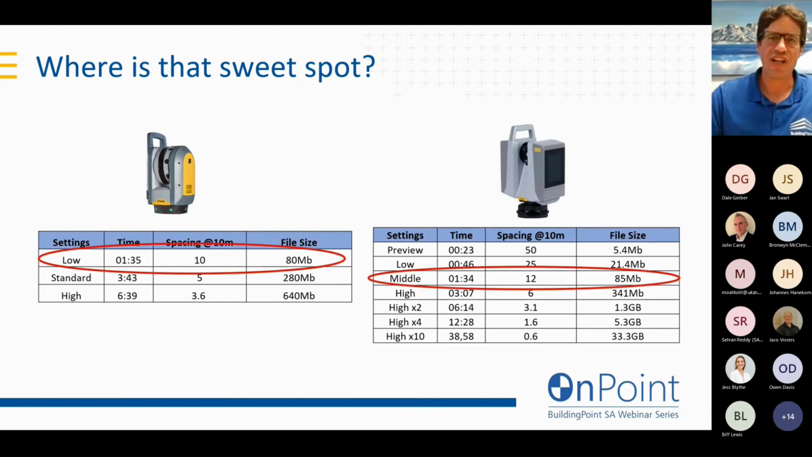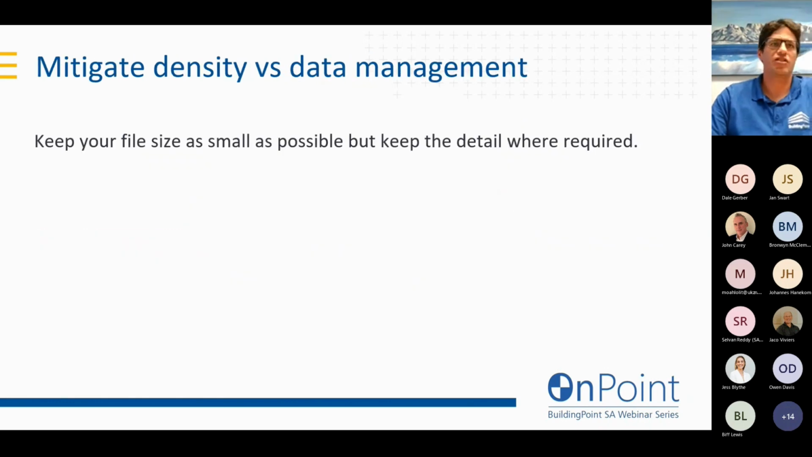So I like to look at where that sweet spot is. I try to keep my file sizes to around 80 megabytes per scan. That's sitting at the lower end of the spectrum. It's considered a low density scan. But note at this range, in your scanning spectrum of time versus density versus file size, there's not that much difference between your fast and your slow scanners. You've got 1 second in time, 2 millimeters in point spacing, and about 5 megabytes in your file size. So there's not a huge efficiency gain in the field from choosing that scanner to the left-hand side of the spectrum.